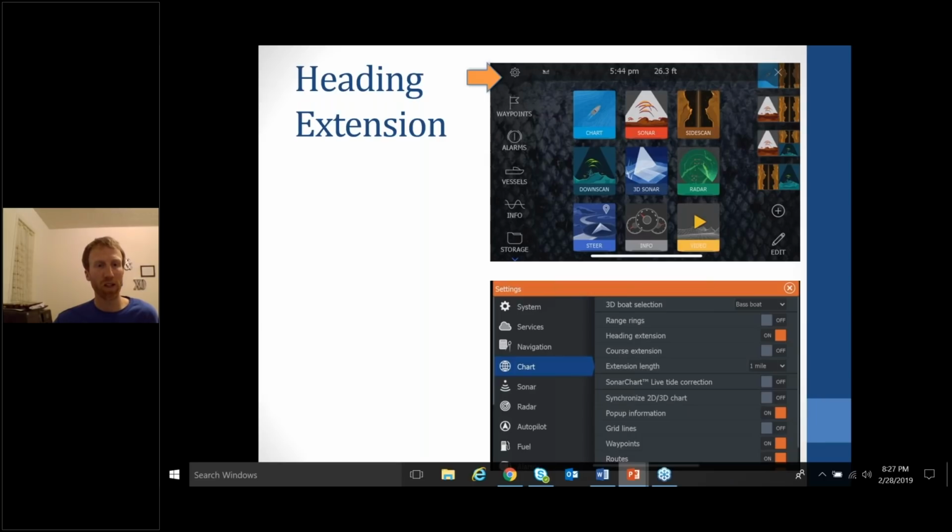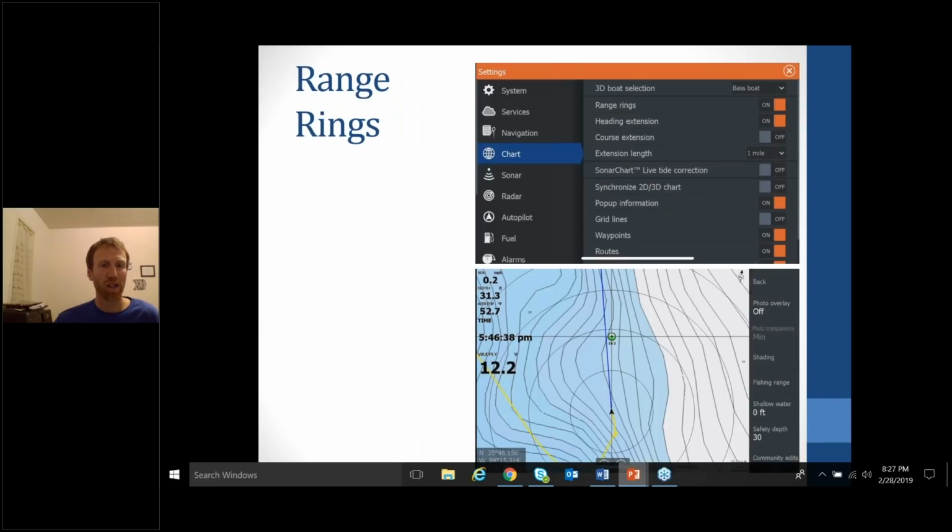So go ahead and go to the next page. With the heading extension at the bow, I add range rings, and range rings is just right above that. I don't have range rings turned on at the console, but I do up there at the bow when I'm fishing.